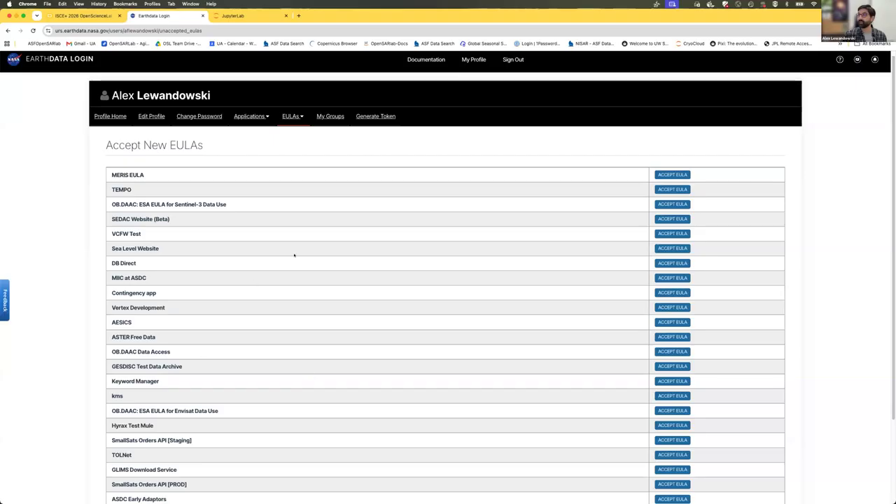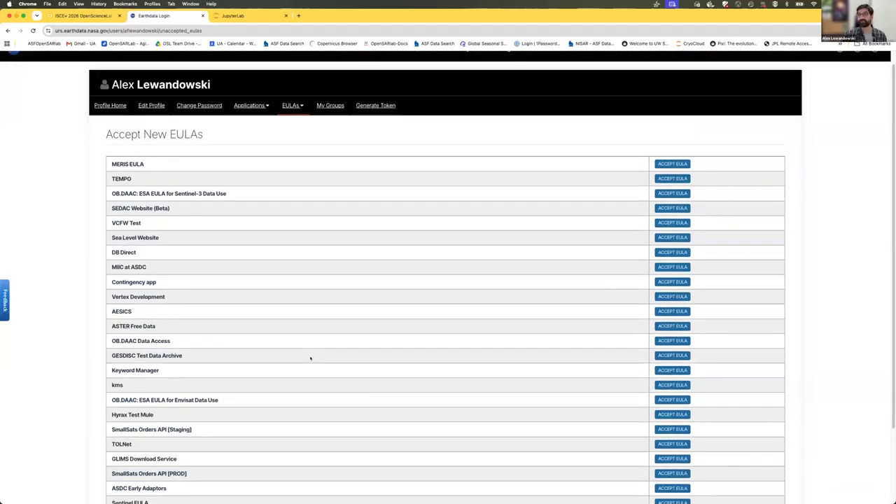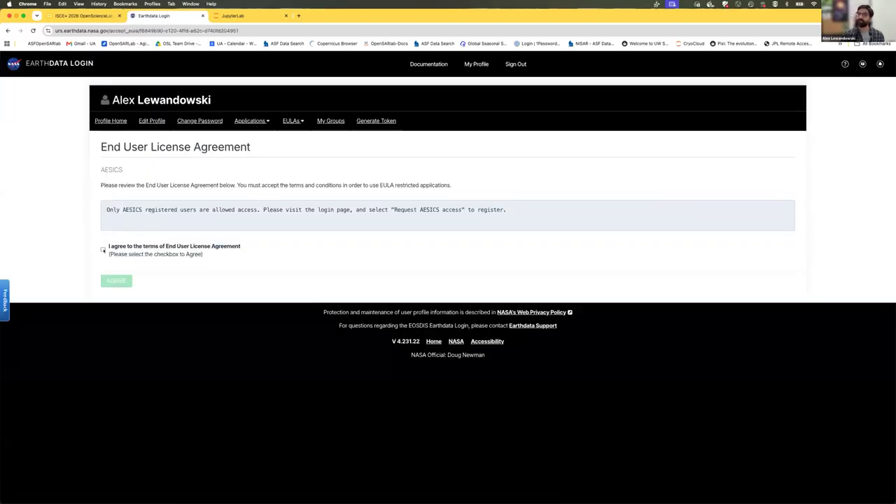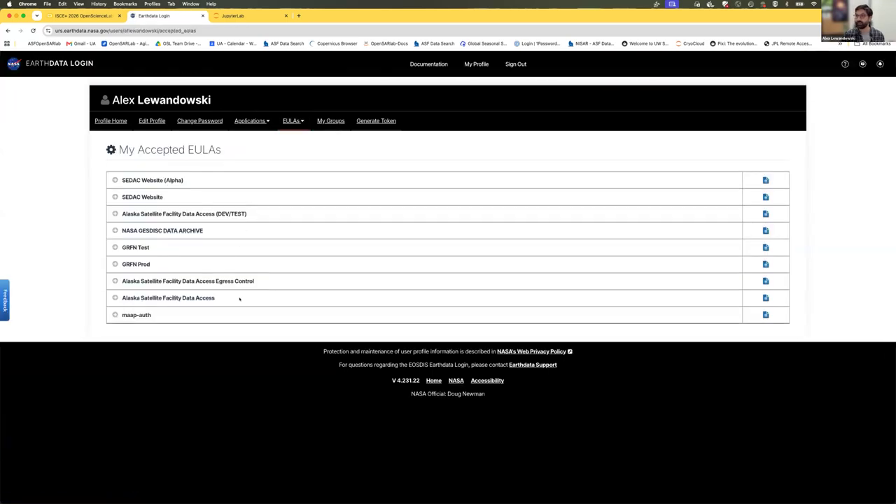When you open that up, you'll see a long list of EULAs. Actually, I've already accepted the EULA that we need, so it won't appear on my list. But I'll show you what that is in just a moment. If you haven't accepted it, you'll identify it here and then just click the Accept EULA button. It will ask you to agree to some terms, and then you can click the Agree button. However, as I mentioned, I've already accepted mine. So I'm just going to come over here to my list of already accepted EULAs and show you what that is. And it is the Alaska Satellite Facility Data Access EULA.